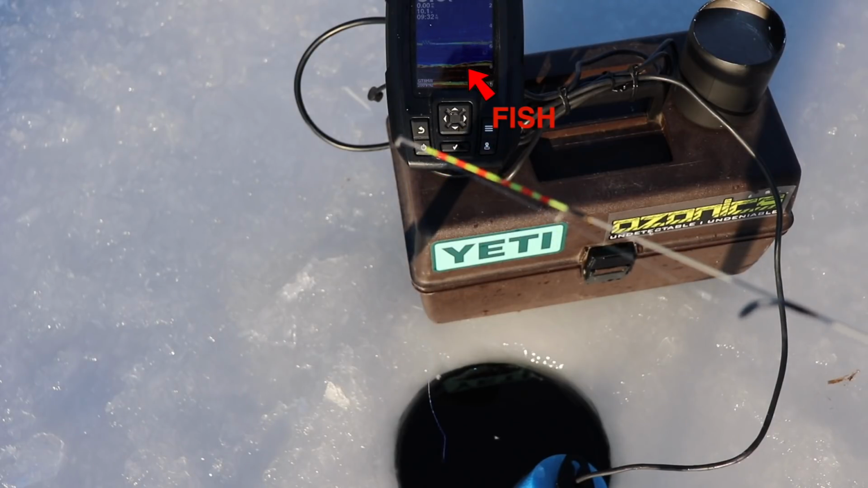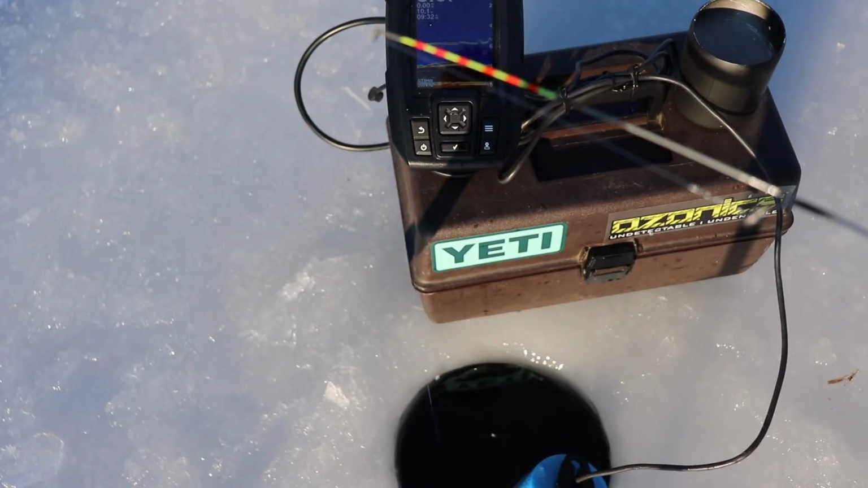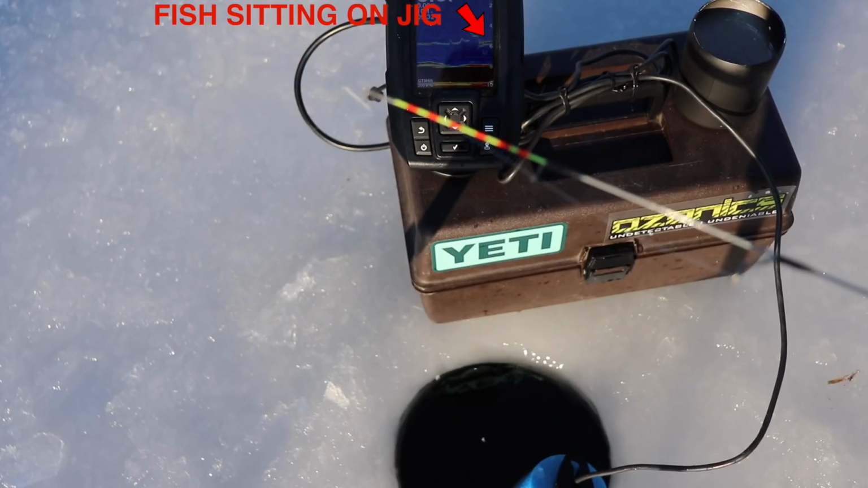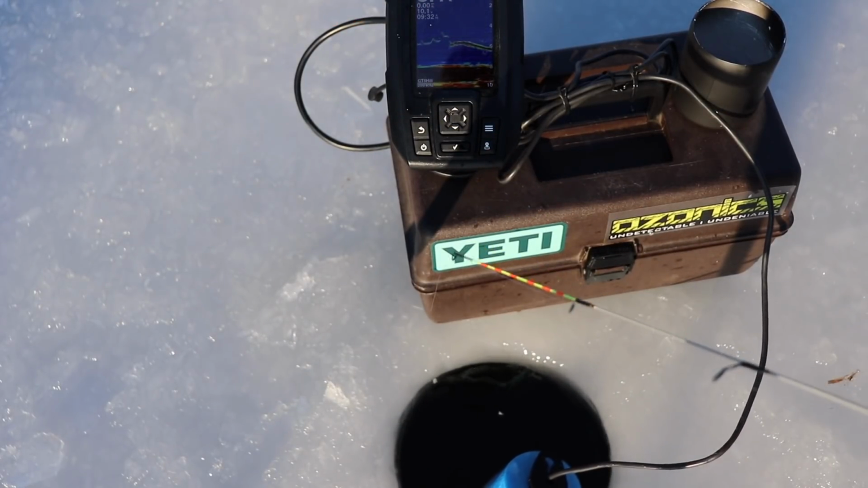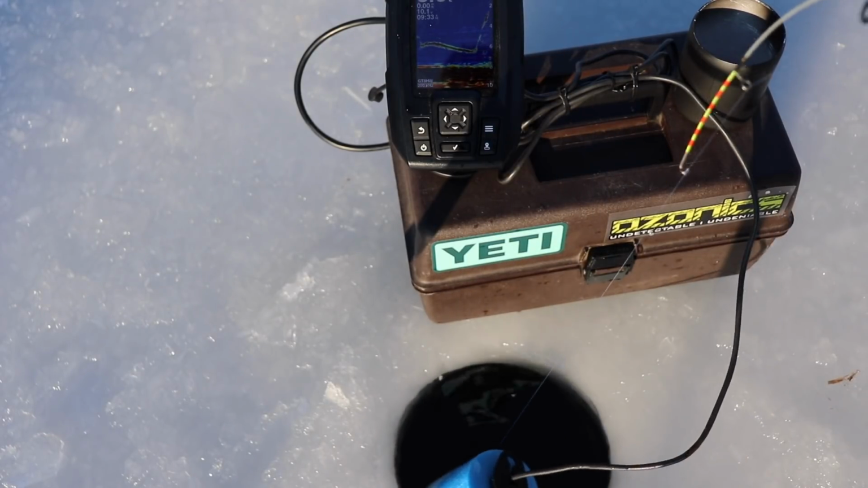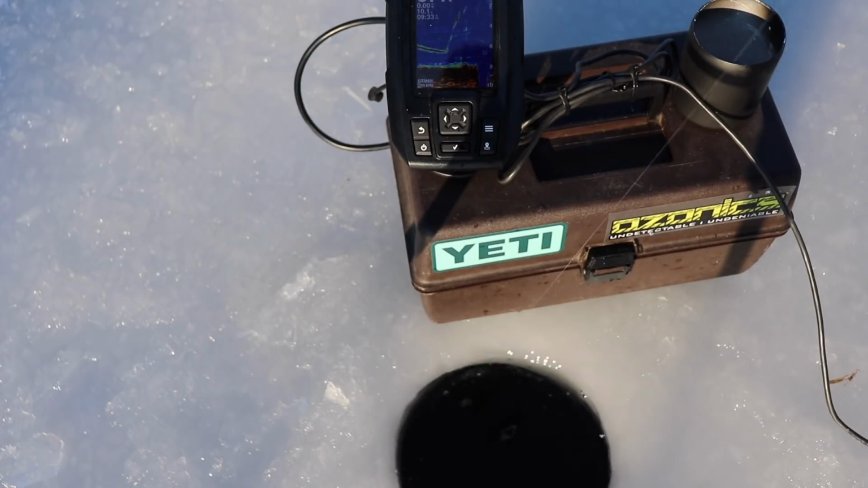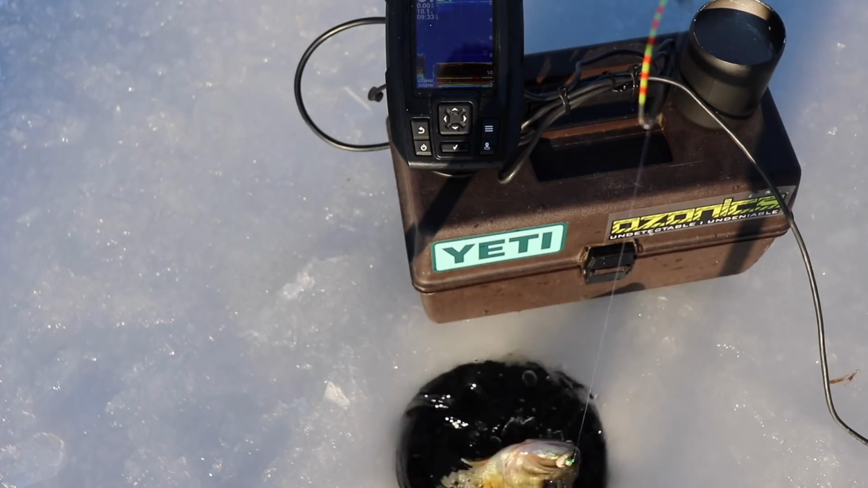What? This is actually so neat. I can see my, oh, this is so cool. Oh, there's a fish on. Oh, bigger fish too. Got a big one? Oh, this one's pulling.